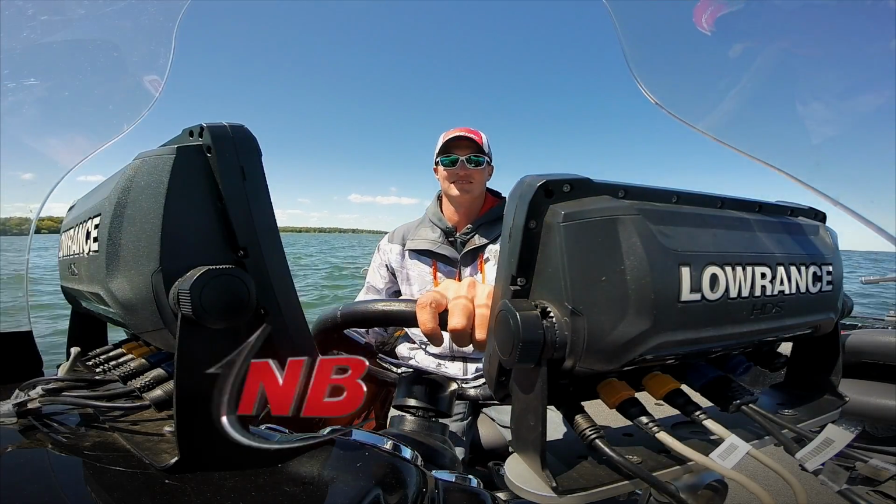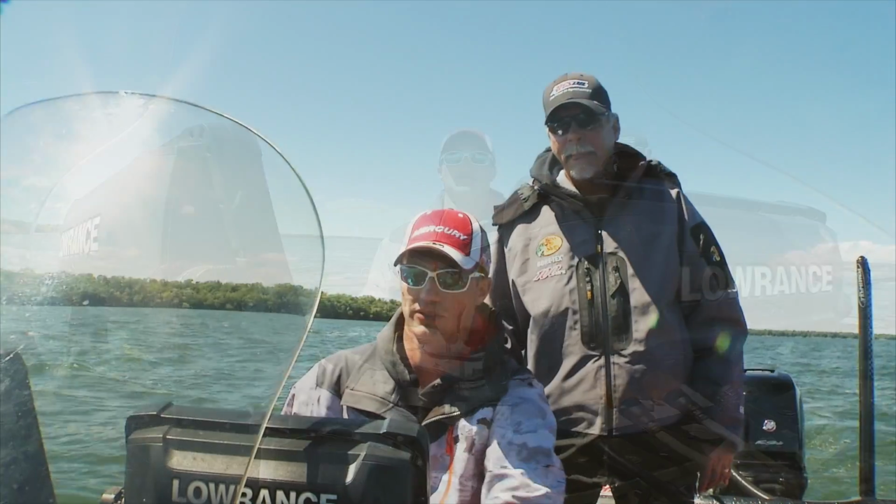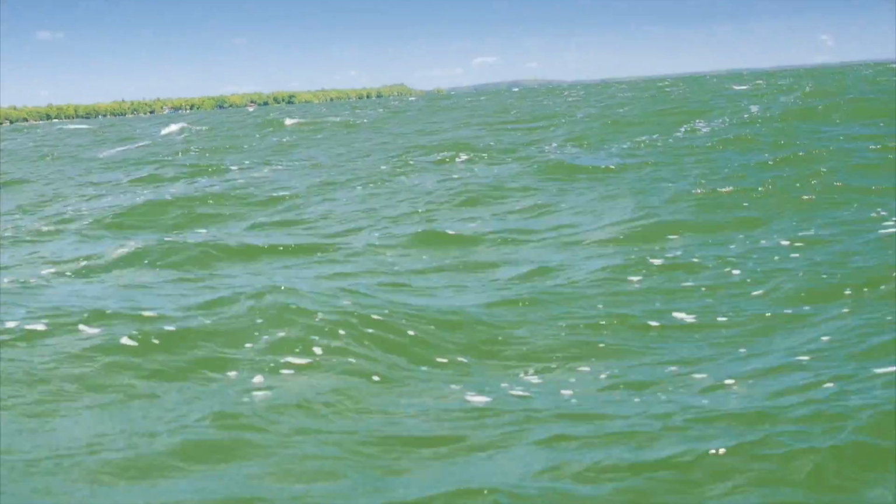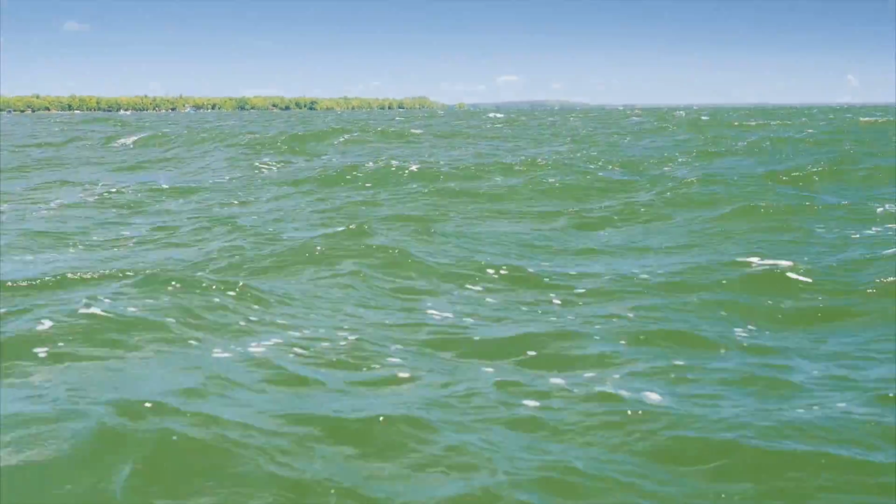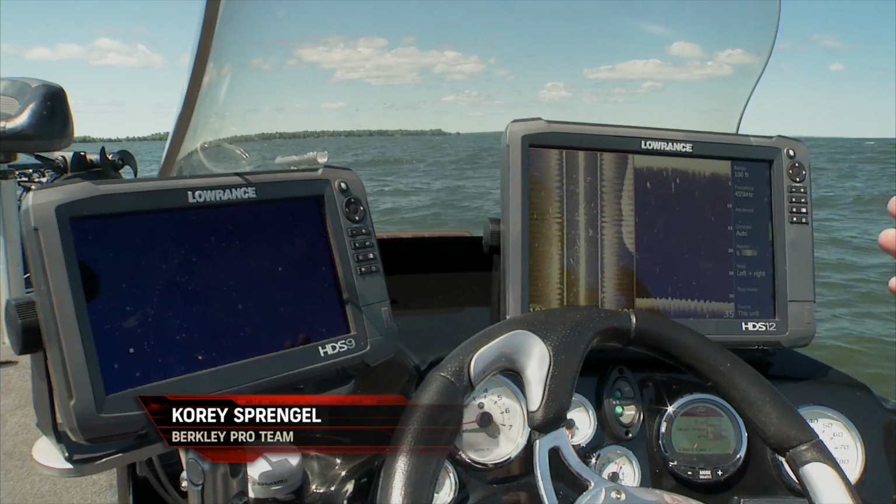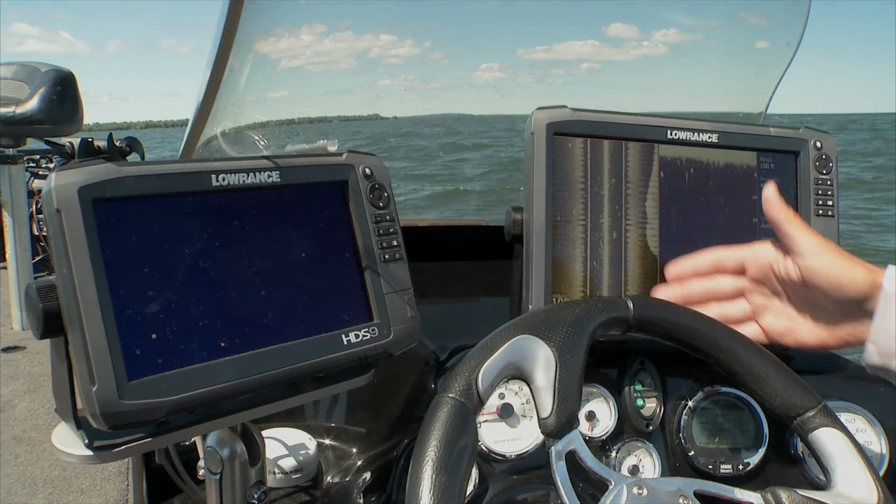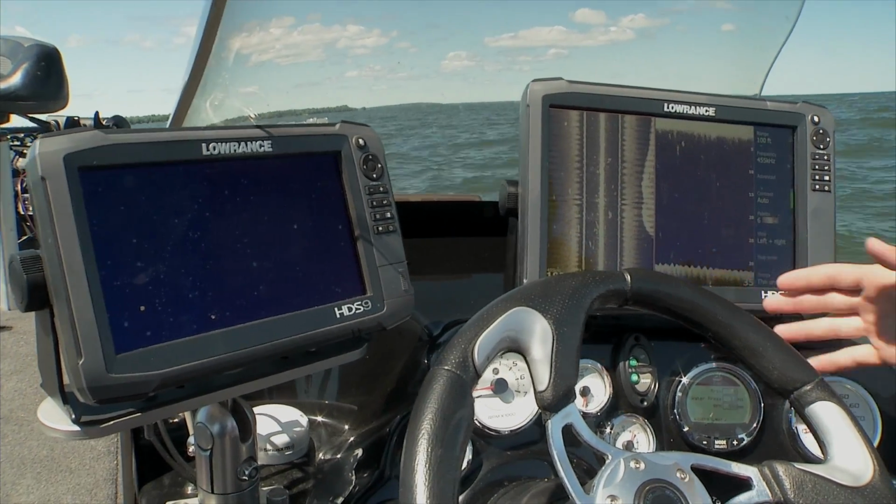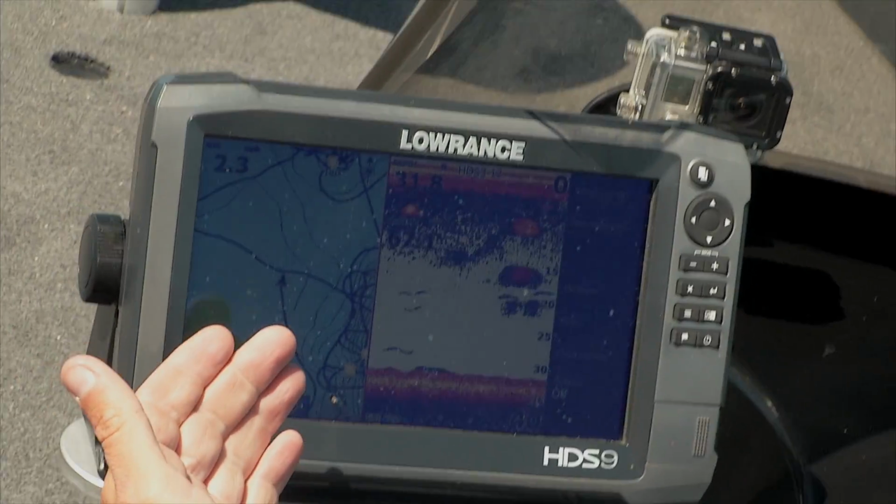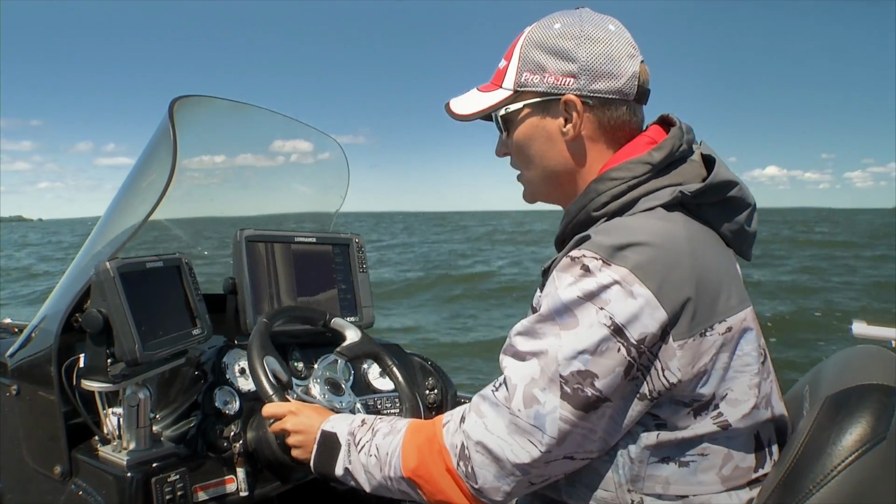Using your electronics on big bodies of water is very important. It keeps you fishing very efficiently because there's so much structure out here, so much water to cover, it can become overwhelming. And one of the most important things to me for finding structure that I'm fishing is to use my structure scan. On the left side I have my side scan, and I have down scan set up right next to it, so I have the best, cleanest picture that I can have. Right next to that on this unit, I have my mapping, my lake charts. Right next to that, I have my traditional sonar that gives me a big picture of what's going on.